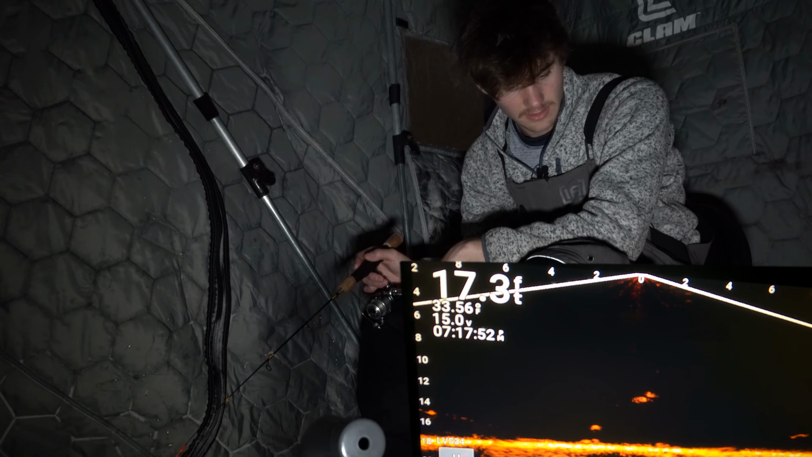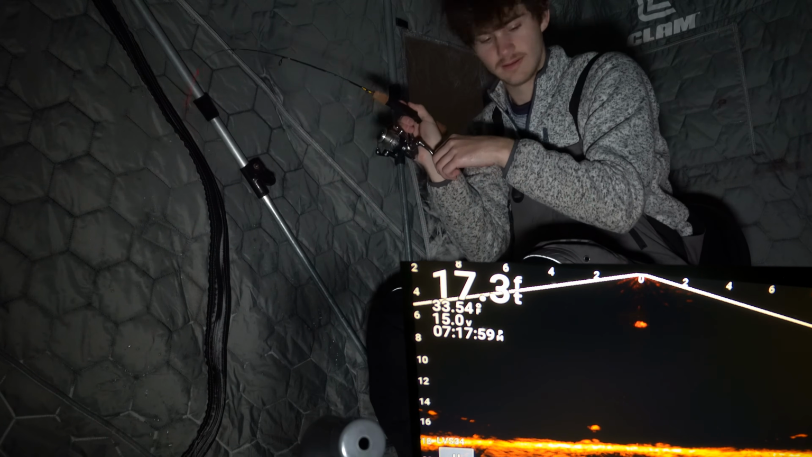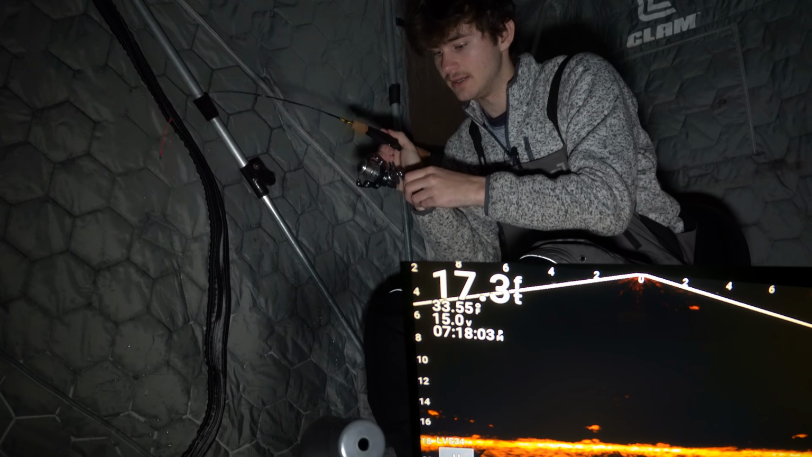Here he comes. He's gonna hit it as it's just dead stick. Watch this. Give it a few seconds, and there he is. There we go. Another crappie.